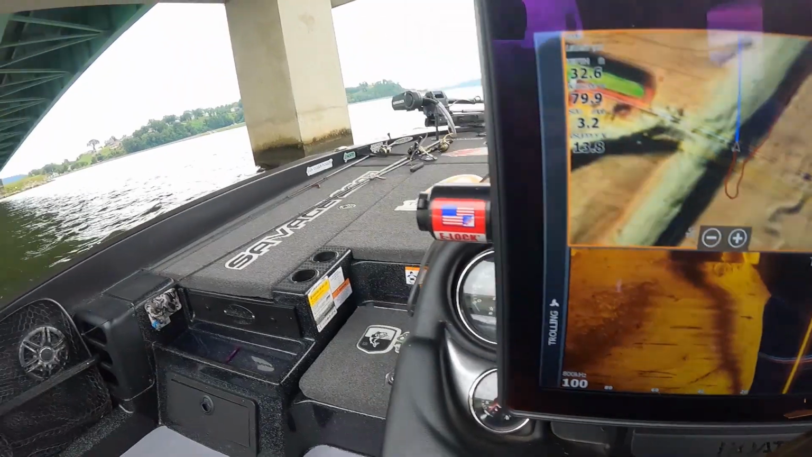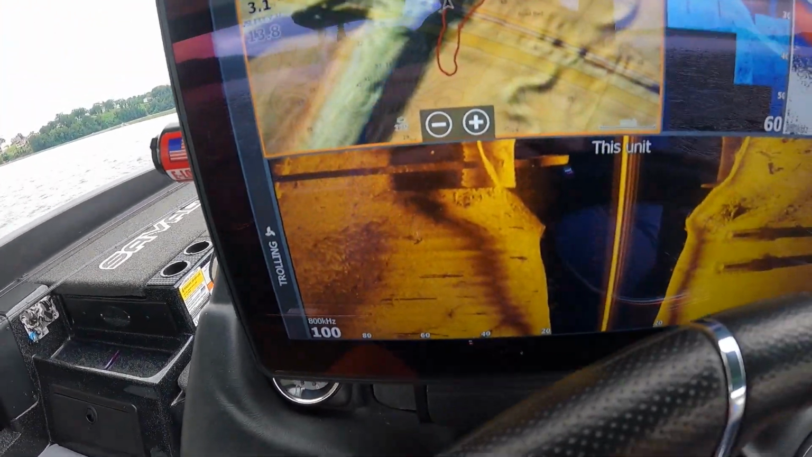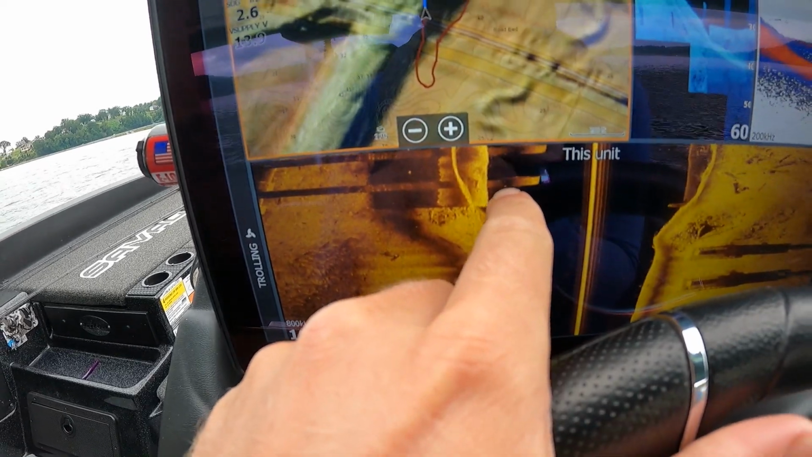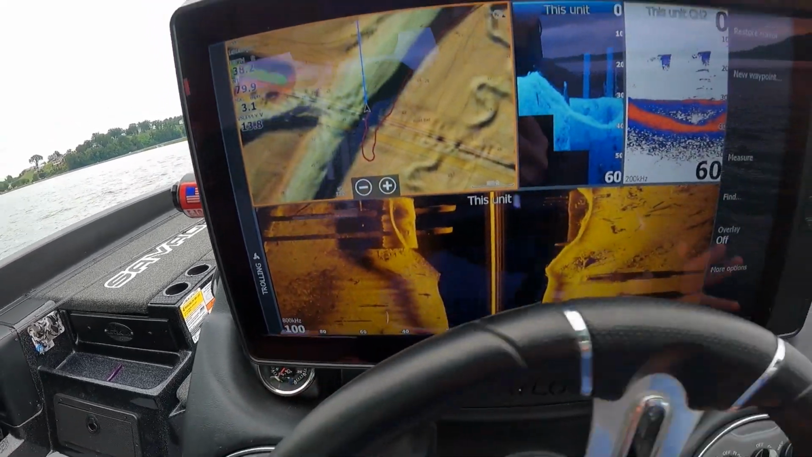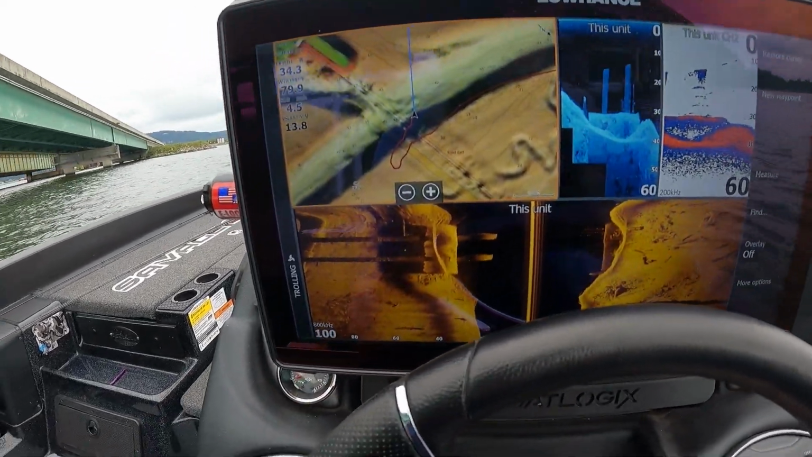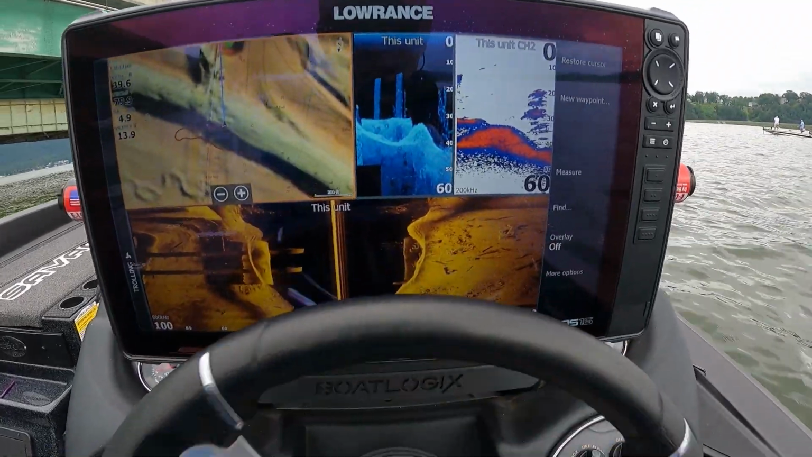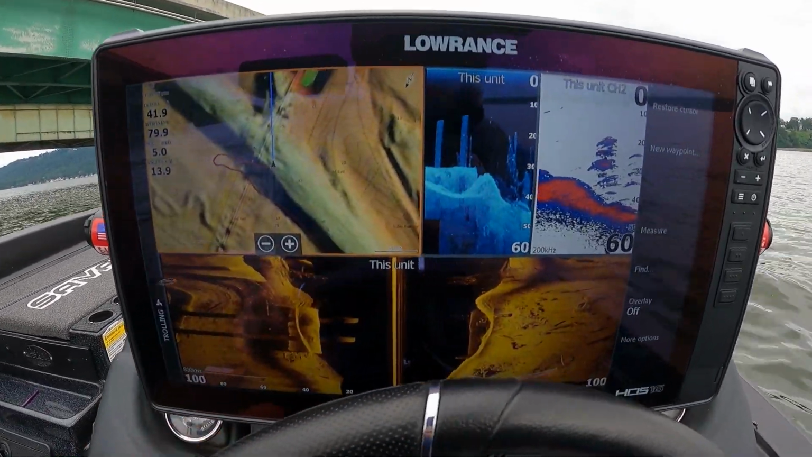So here, we're gonna scan by these bridge pilings again, a couple different ones, and we'll see if there's fish there. I can see the piling, it looks like there's a couple fish next to it, so there's really not a whole lot going on next to those two pilings. Very few fish. So let's scan one more. I'm gonna try to find one that's got a bunch of fish on it for you guys so you can see what it looks like.